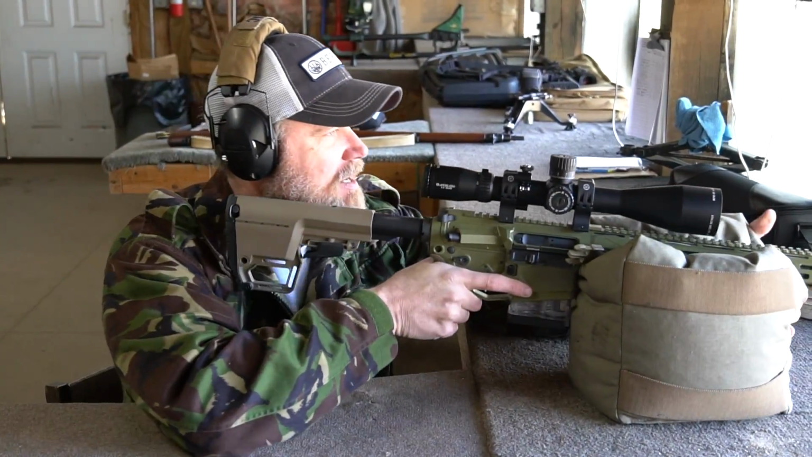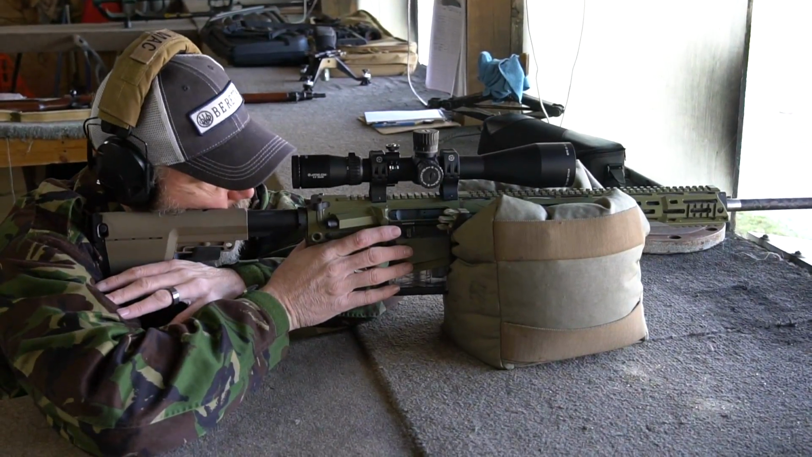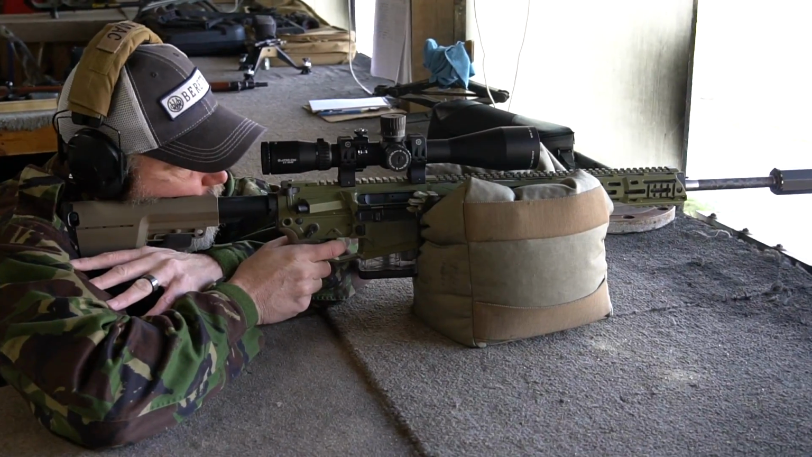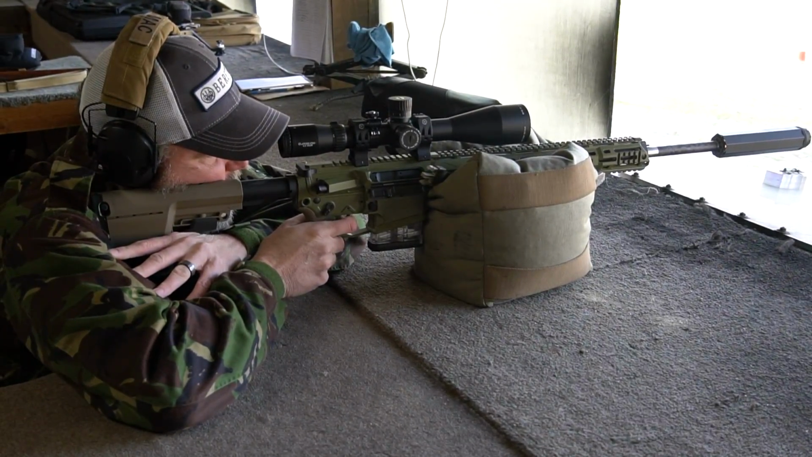All right, got a round chambered. This does have an adjustable gas system on it, so you can tune the rifle to the round that you're shooting. All right, we have a steel plate there at 100. Let's go ahead and hit that puppy. Solid hit.